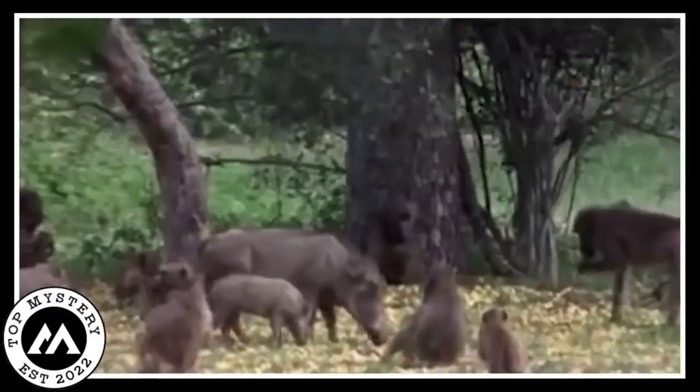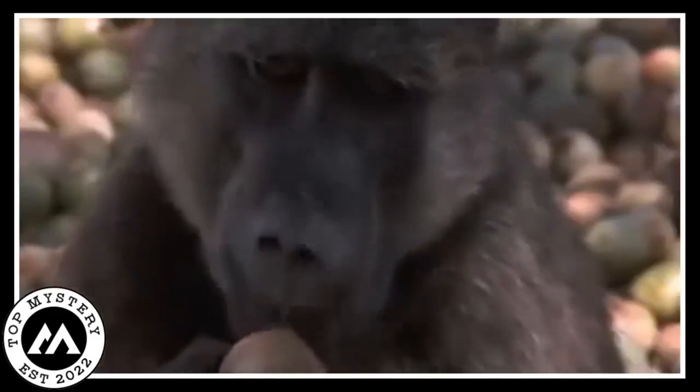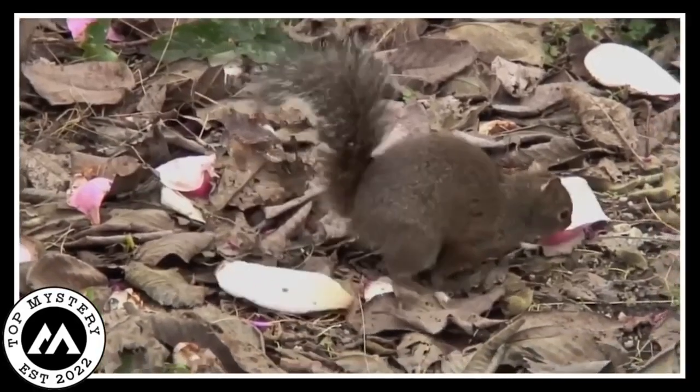As the camera rolls, you'll see these big, gentle elephants reaching up with their trunks, snagging the plumpest marulas. Monkeys swing by, grabbing their share with playful antics, and ostriches strut around, pecking at the fallen treasures. But here's the kicker: these fruits are packing a punch.